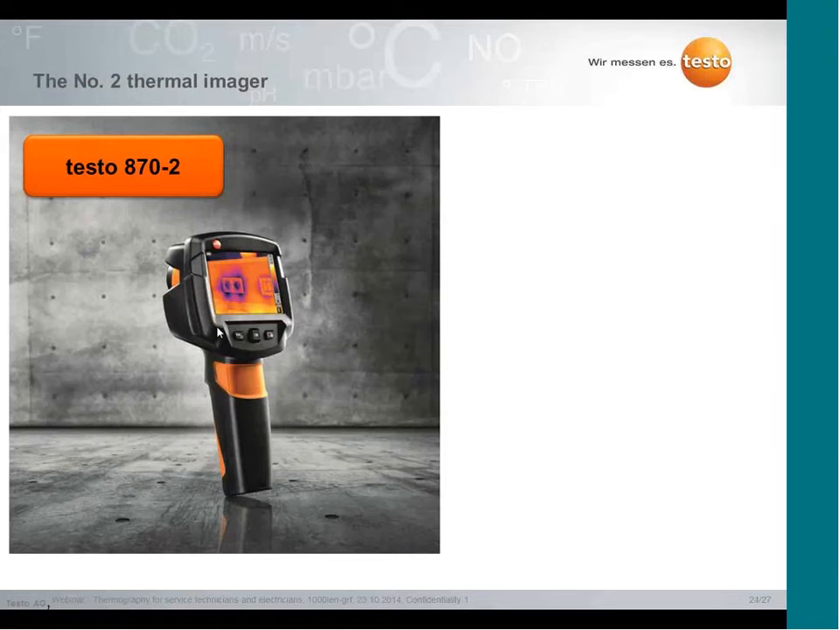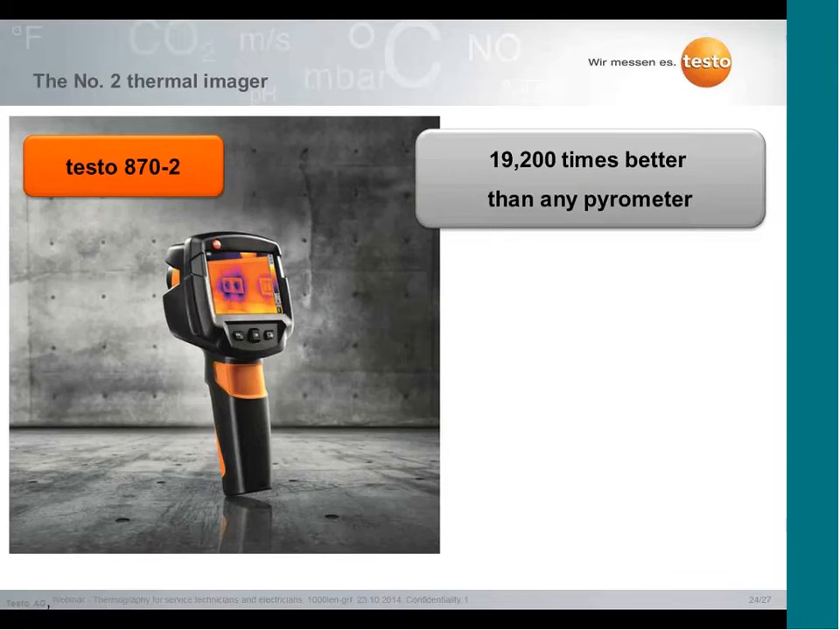On the other side, we have our new low-budget thermal imager. It's the Testo 870, and the main point is that it has a resolution of 19,200 pixels, so you get 19,200 more sensors than any pyrometer on the market.